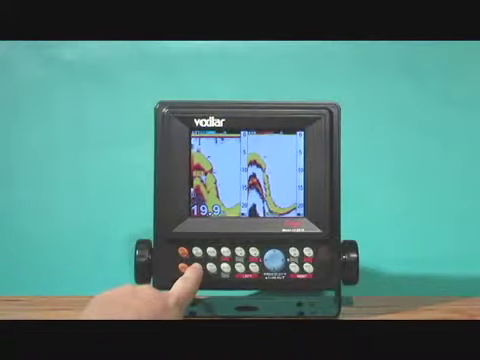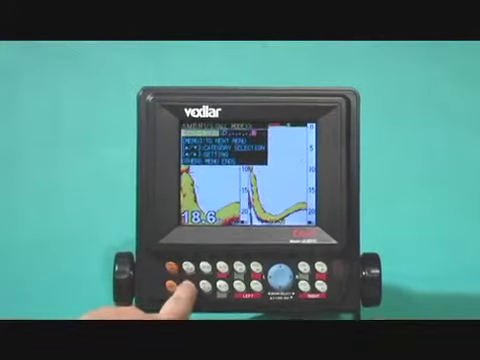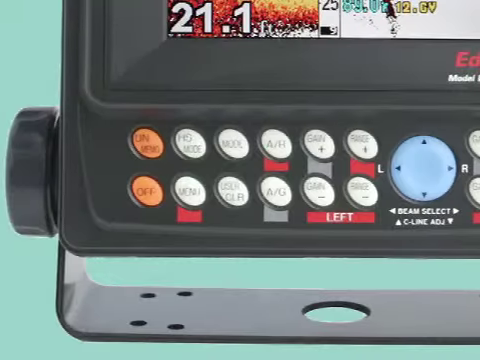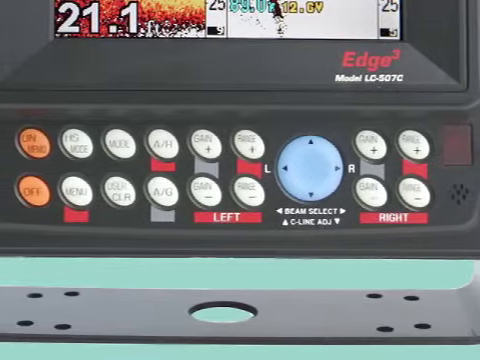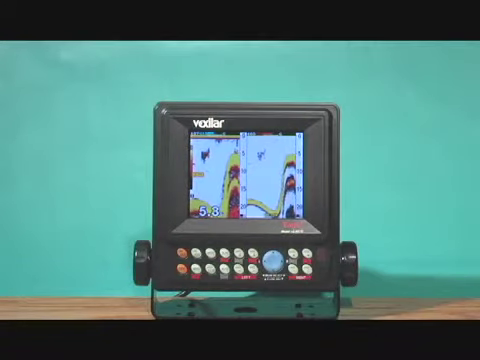The beauty of the Edge is its ability to give you reliable and usable information without making the operation overwhelmingly complicated. Simple menus and ample front panel controls, coupled with a special favorite key feature and 4 programmable user modes, make the on-the-water operation of the Edge a simple affair. Let's go over some of the main features of the Edge 3.